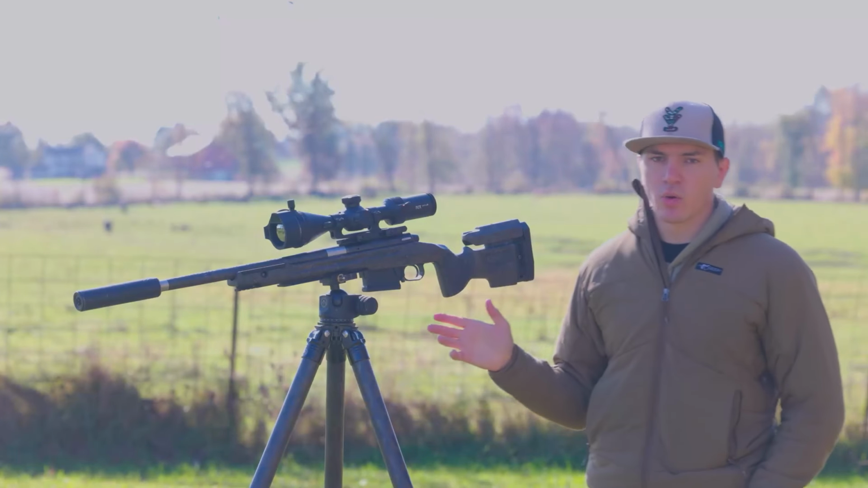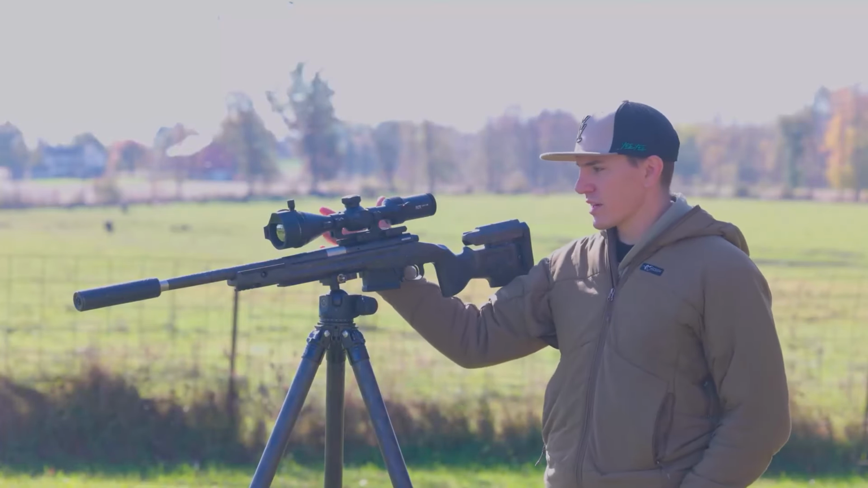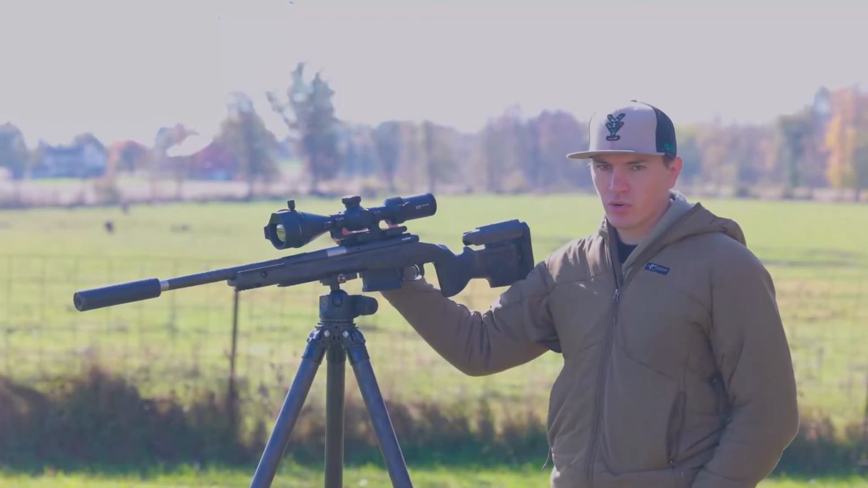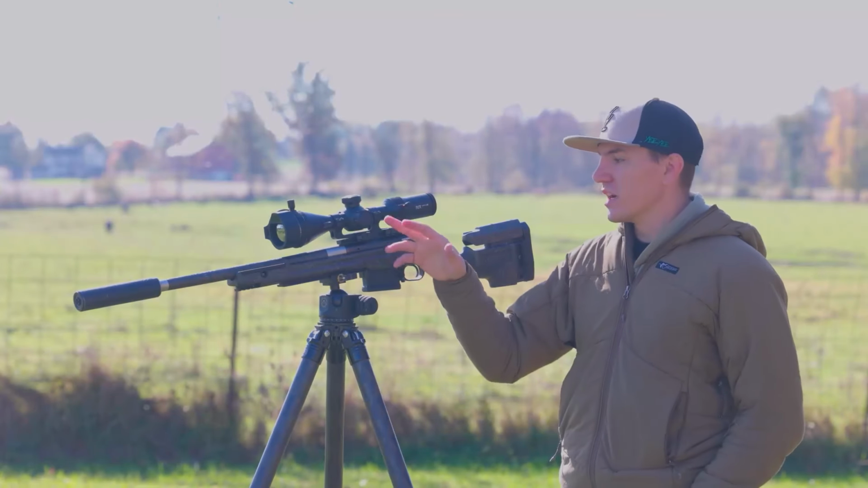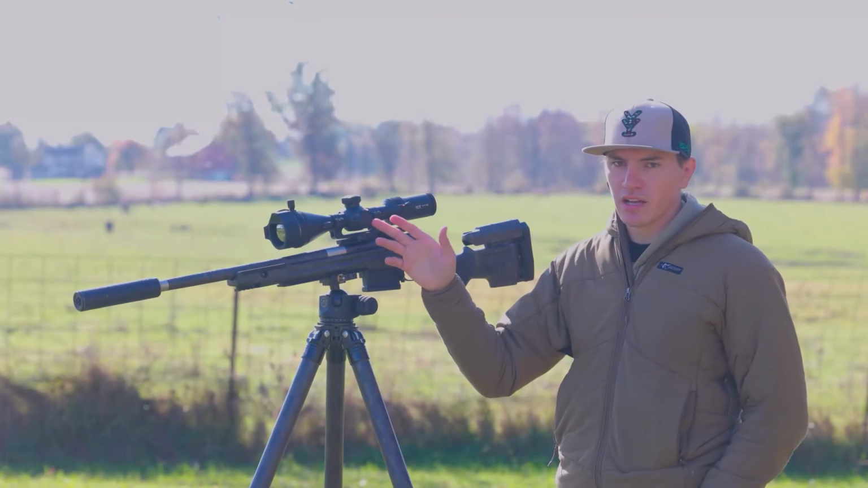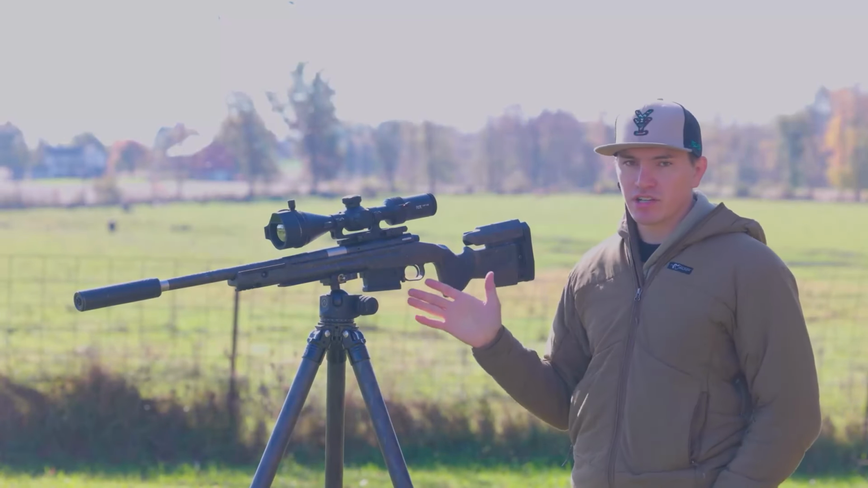This is everything that I would want out of a thermal optic. It has optical zoom, digital zoom, laser rangefinder, ballistic calculator, video recording, audio recording. The mount is high quality. The button layout is simple, not overcomplicated, and it just works. I mean, that is my impression of the scope.